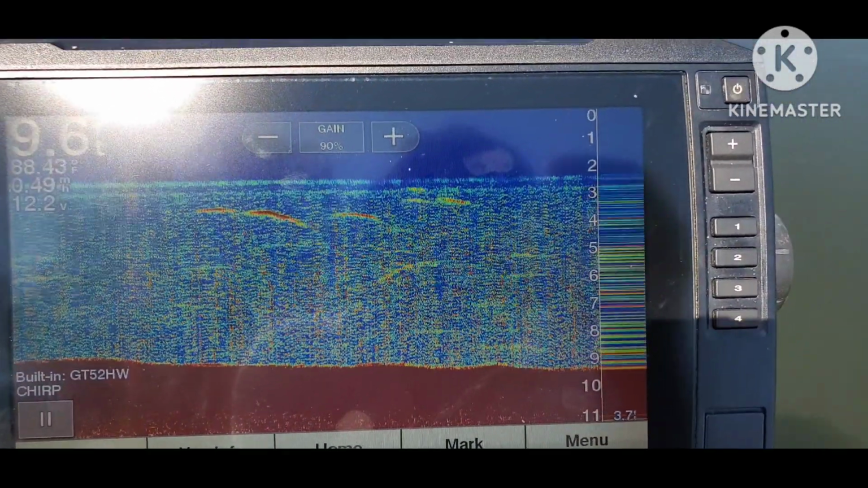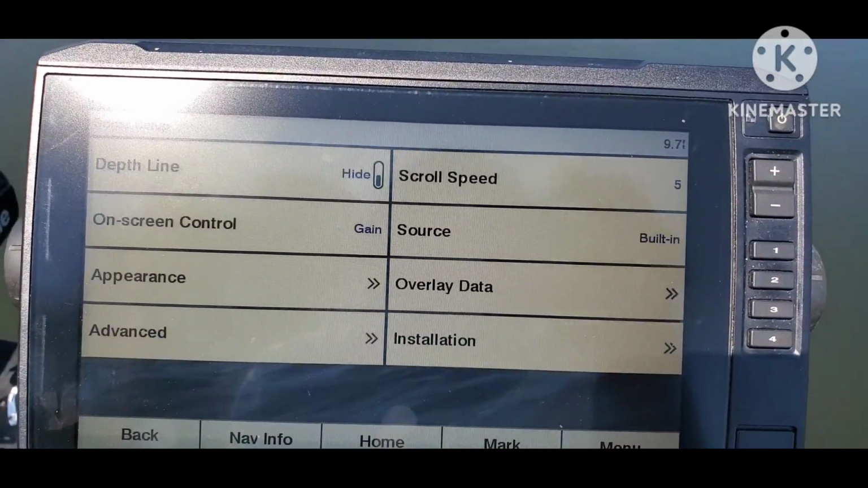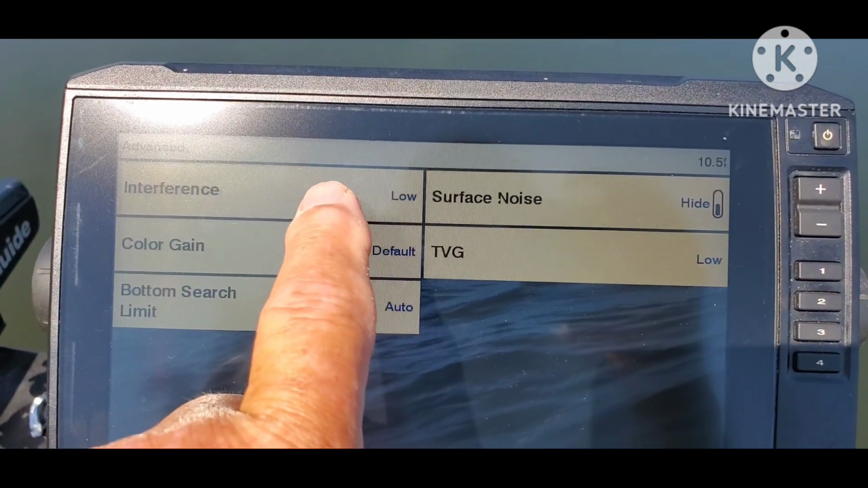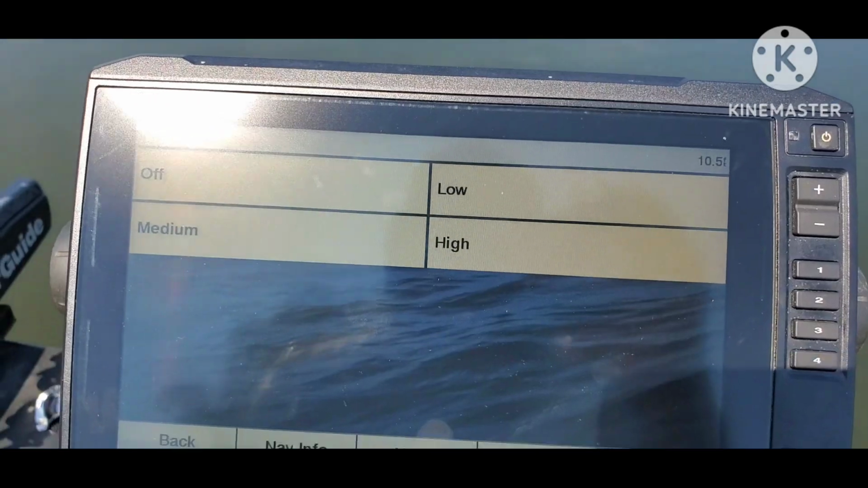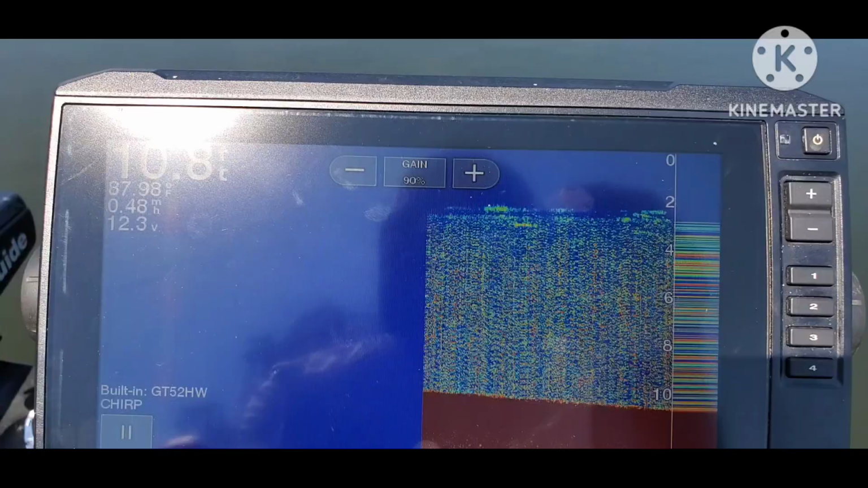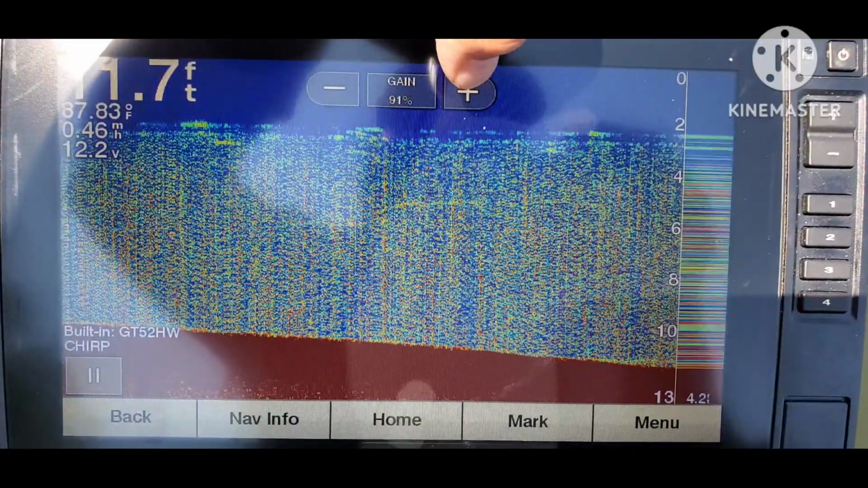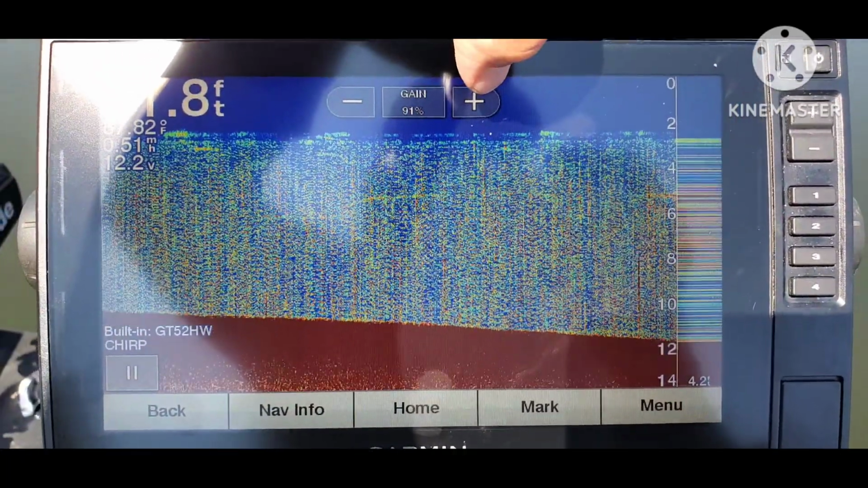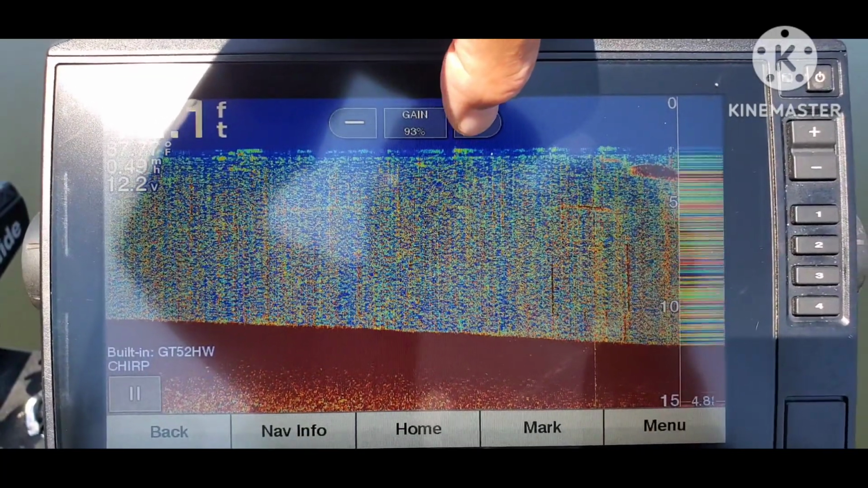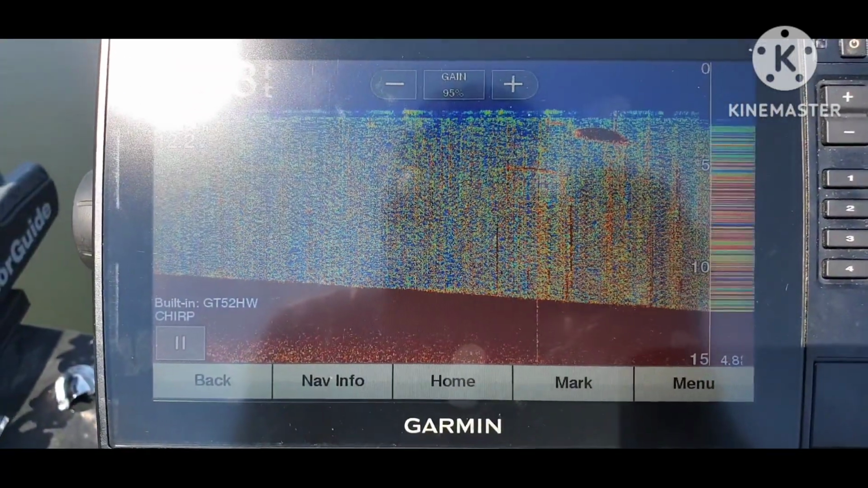So now I will have to go down to the menu button. Let's go to Sonar Setup and Advanced. And here we are on interference of low. So I'm going to turn it on medium, and let's go back and see what the screen looks like. There still seems to be some interference. As I increase the gain, I'm up to 91, 92, 93, 94, 95%. Still a bit of clutter.